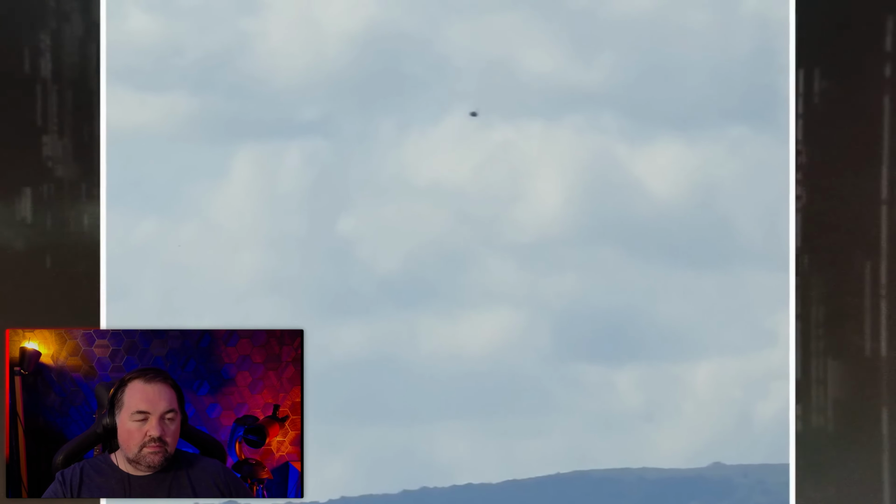So if you take the photo as being genuine, you're sort of saying the photo is genuine, but the rest of his story is bollocks. Or the photo is genuine. If the rest of his story is genuine, then it definitely can't be a bird. I suppose it's the same thing without any corroborating evidence. It's what you believe.